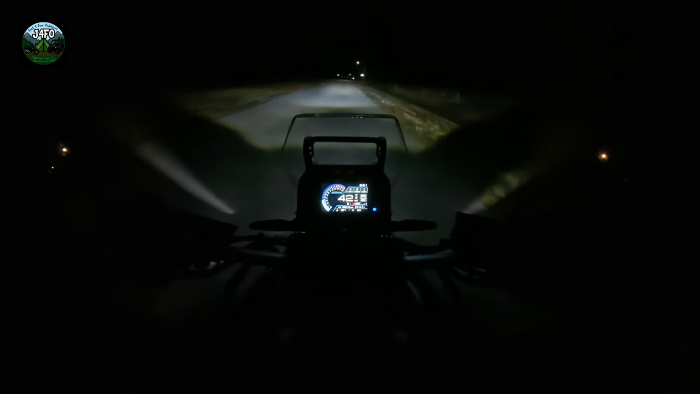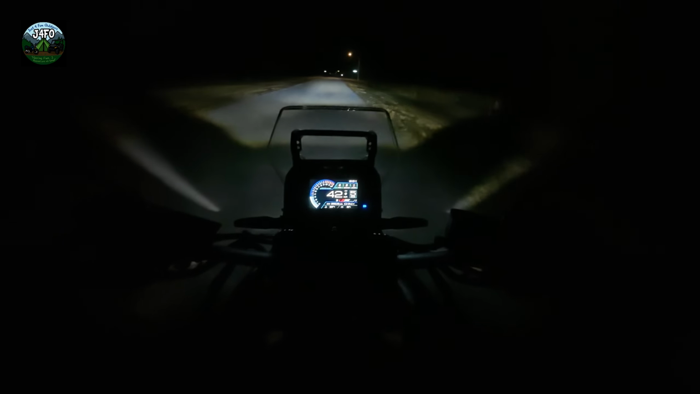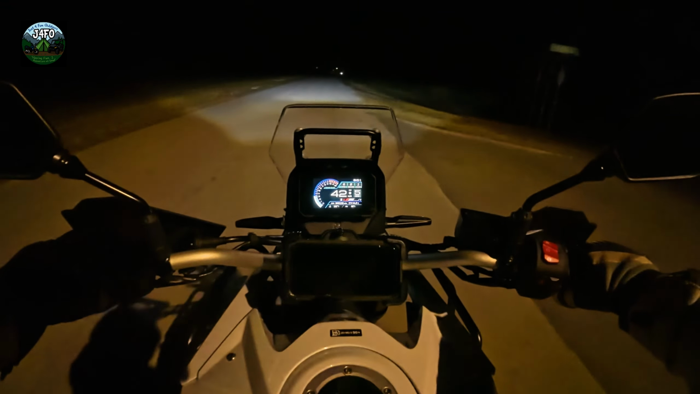The Pan Am has semi-active suspension, so I didn't want those headaches. I don't want the electronic headaches. So there's the headlight on low beam coming into the dark. There's the high beam. Low beam. High beam.